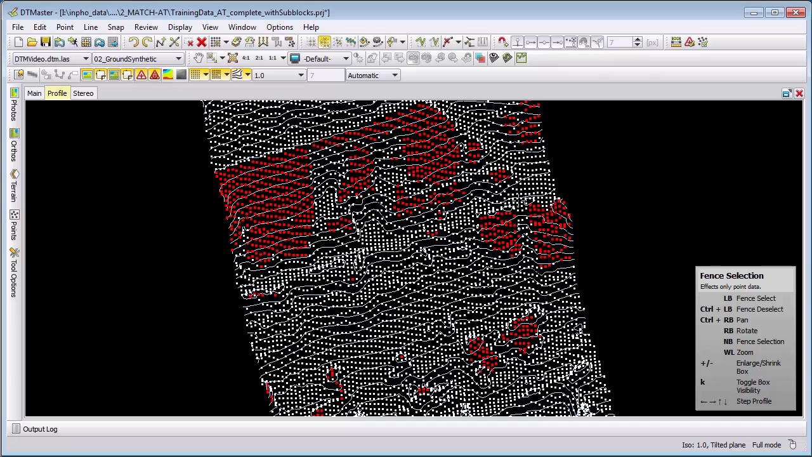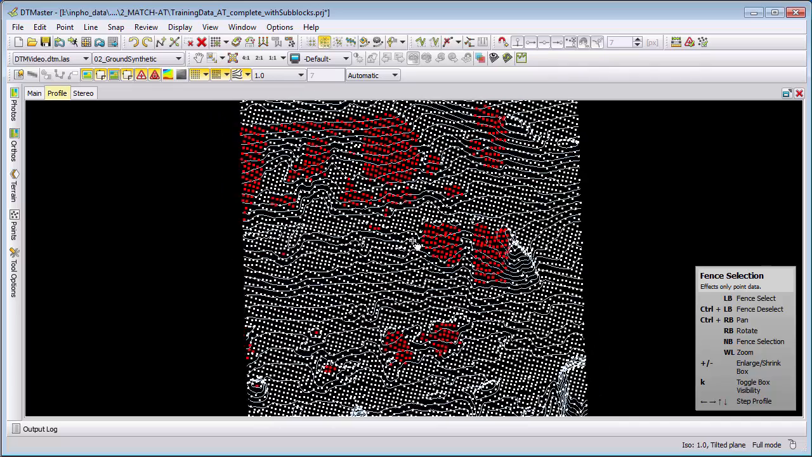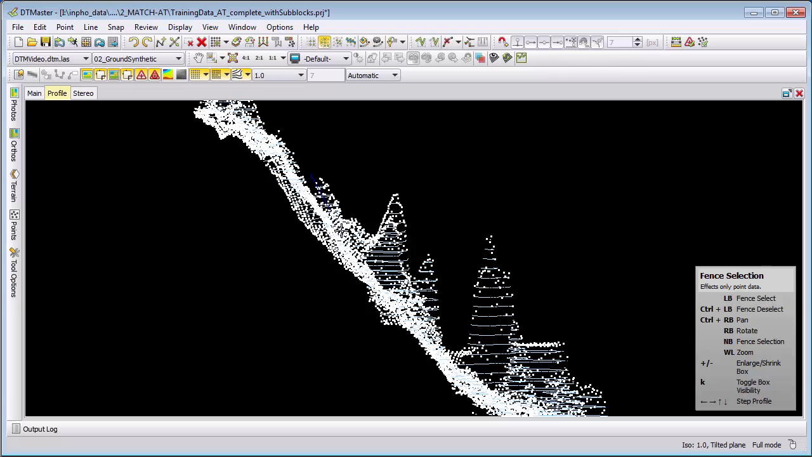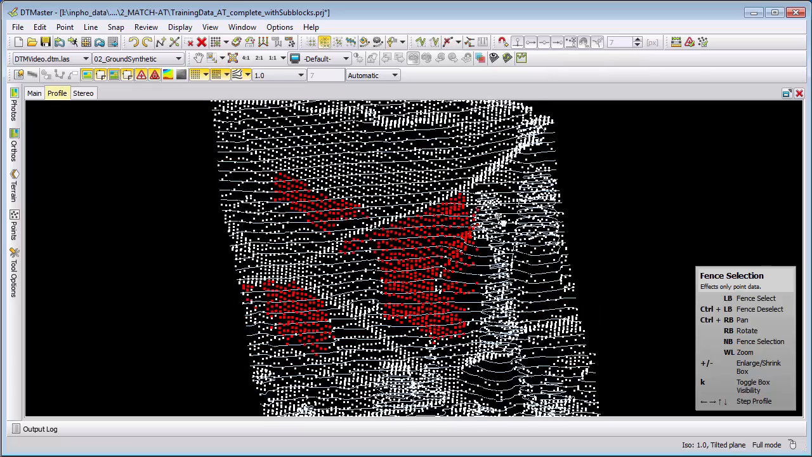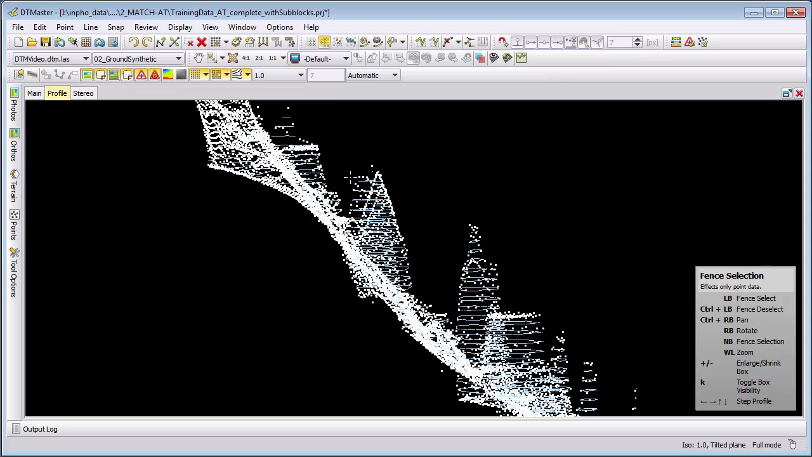We see some parts are not correct because they continue, so we can use the pan function by hitting the Control button and the right mouse button. We can continue to the next part here. Again, select the points, and again use the reinterpolate function. Again, move to the next part, and so we can continue our workflow.